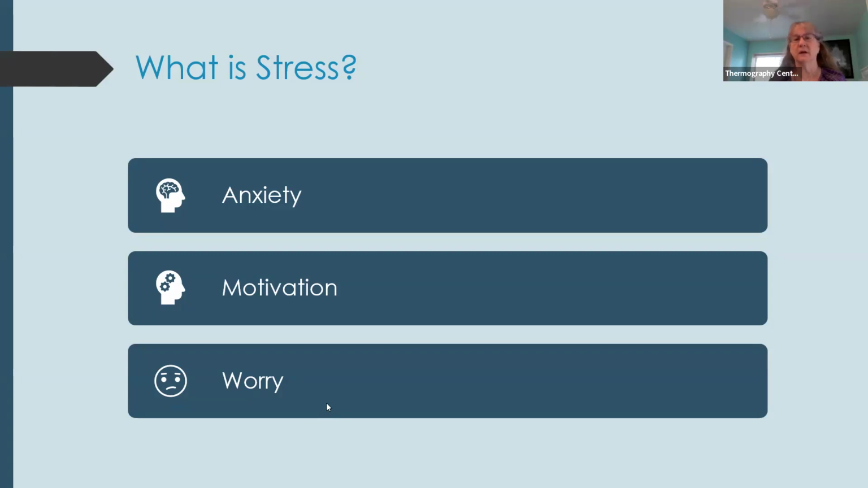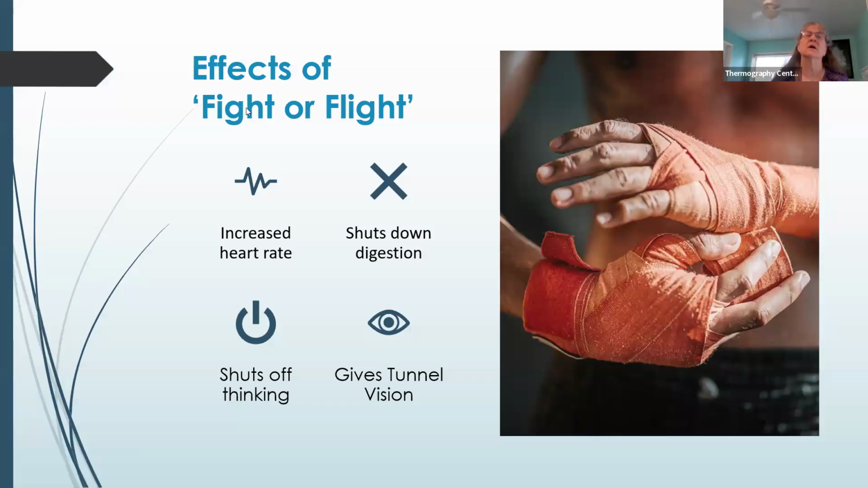And then there's worry. There's borrowing trouble from the future, playing the what if game. What if this happens? What if that happens? So different words, different terms. I mentioned fight or flight already. This is the sympathetic nervous system kicking in when you have stress, no matter which form it is.